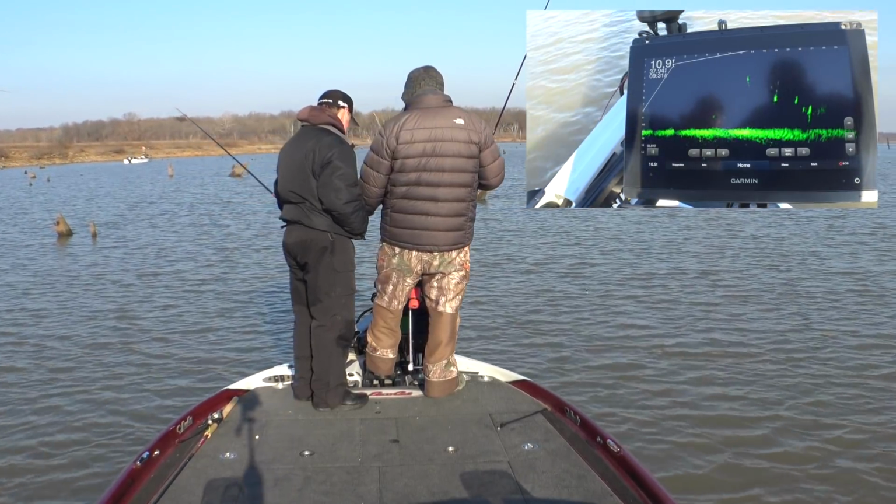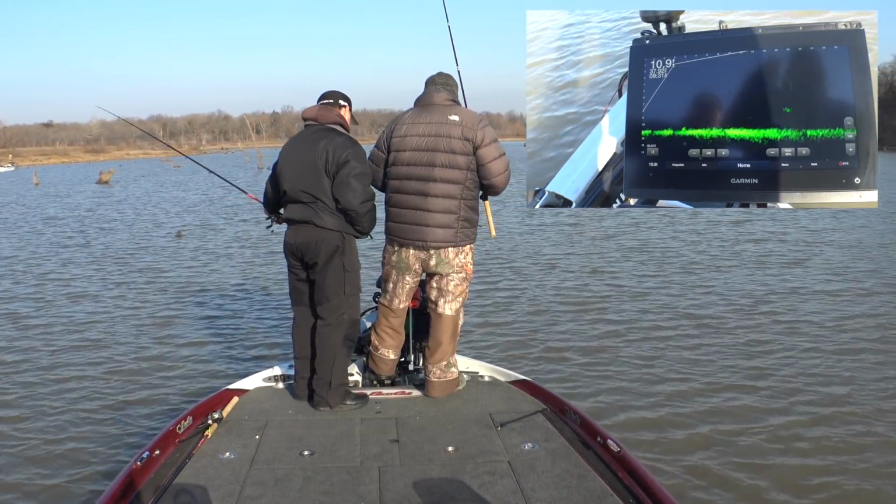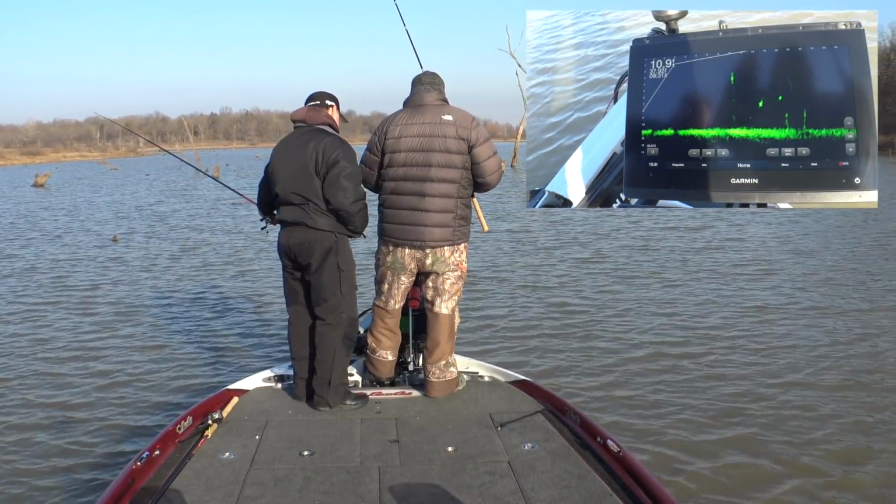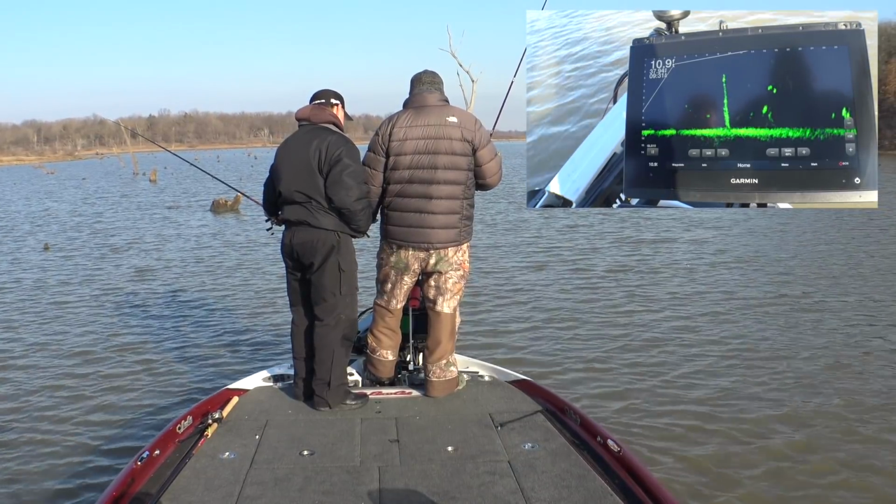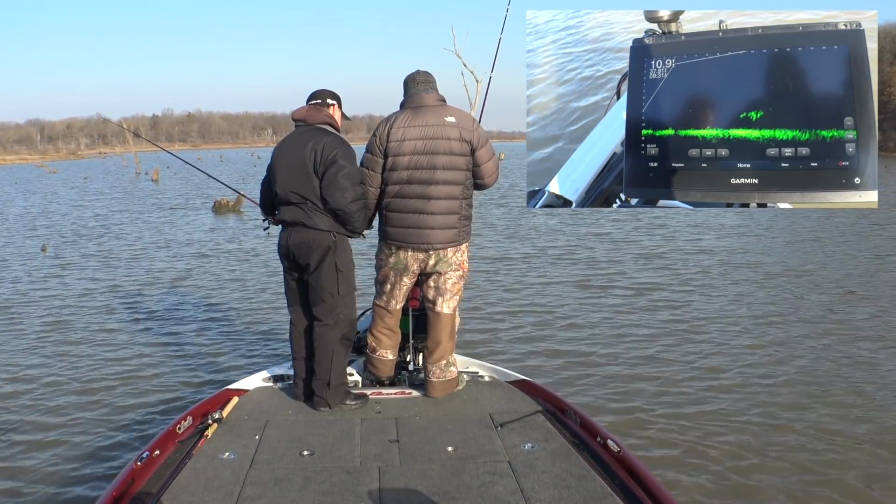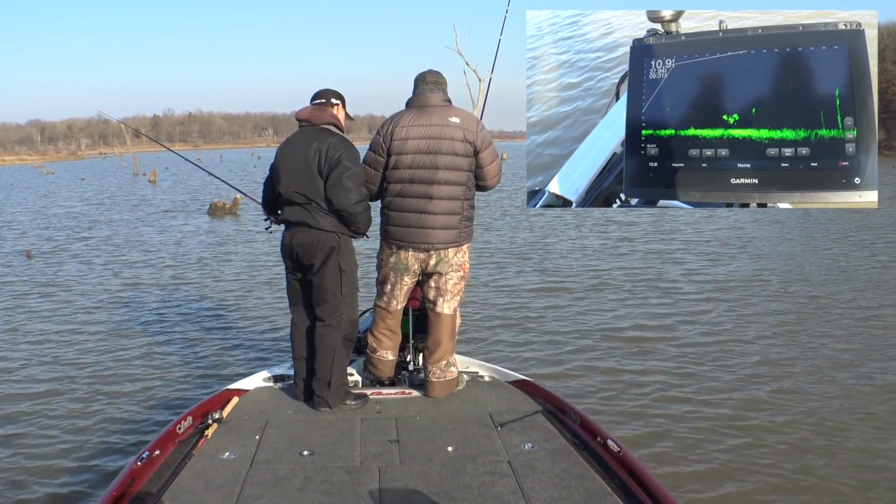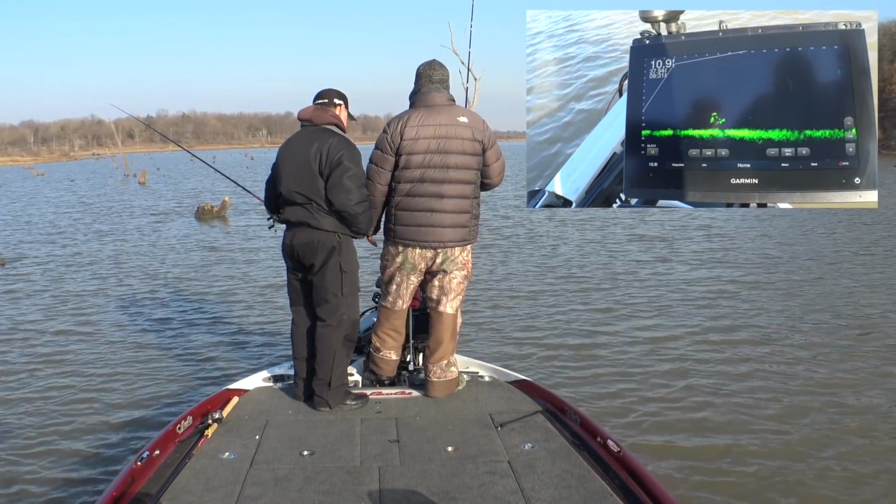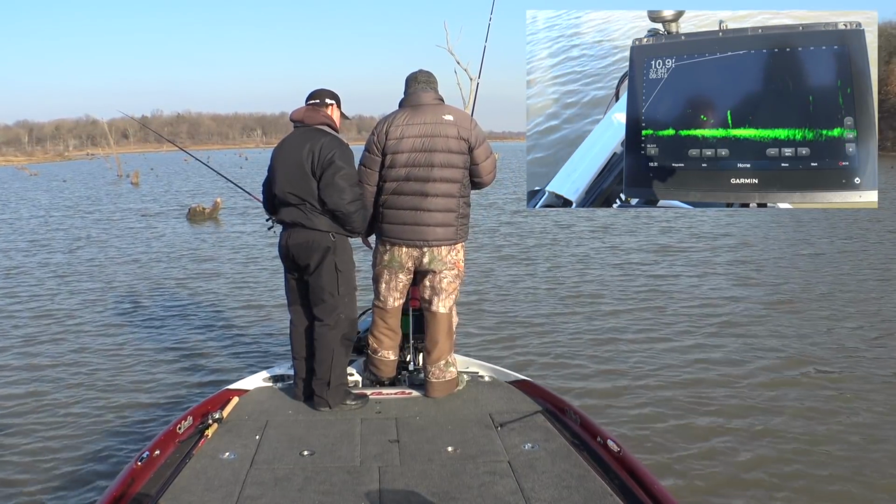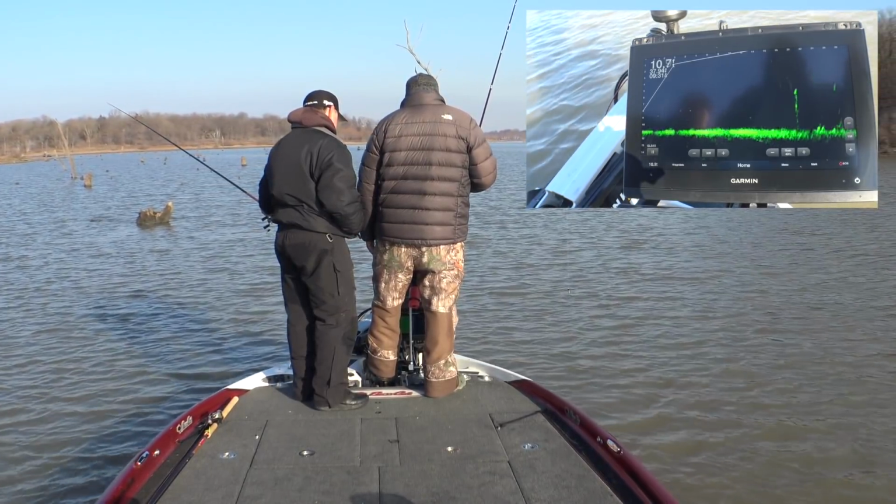The first creek we was in, 8 foot of water. Now we're in almost 11 foot of water. We're trying some different things, but what I'm looking for is a concentration of fish. If we can find more fish, we can probably find some better fish in these areas. We're fishing in the upper part of the Grand River here on Truman Lake. This is where the big fish live. So now we just need to find some fish, and we'll probably find some decent fish.